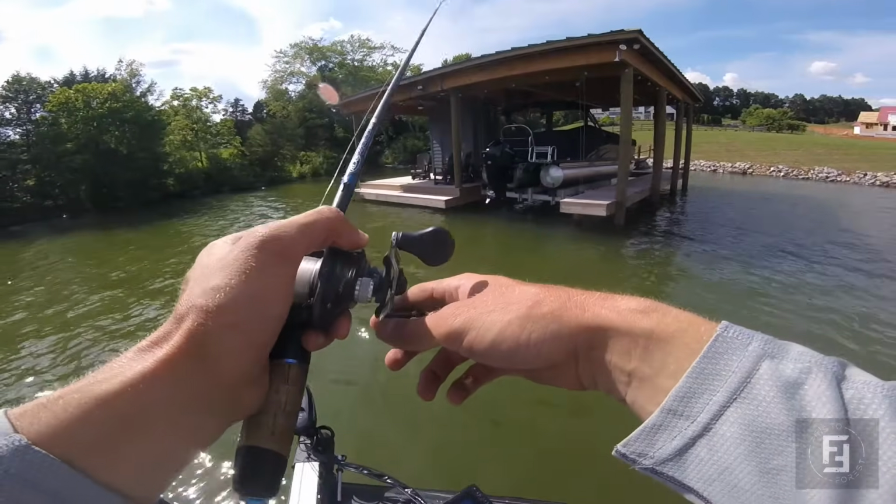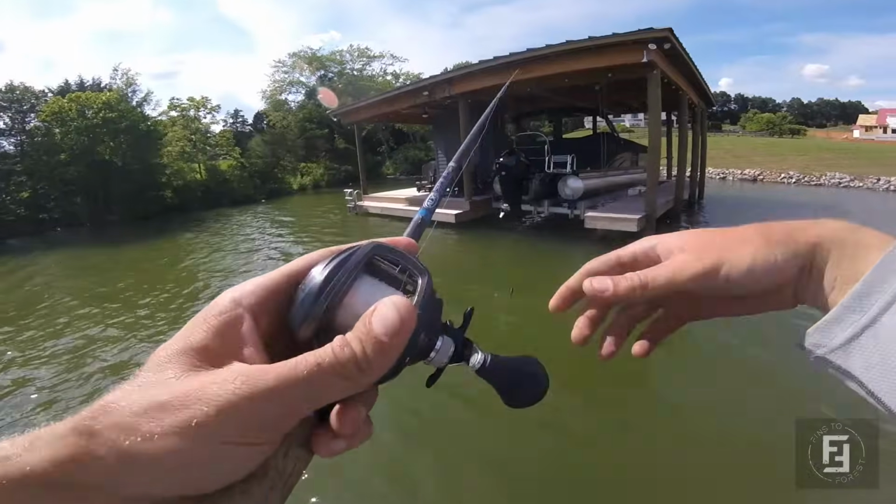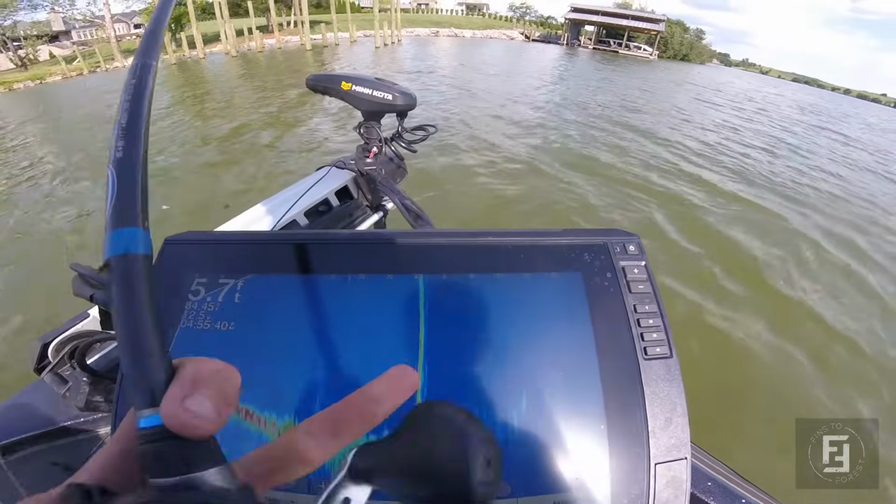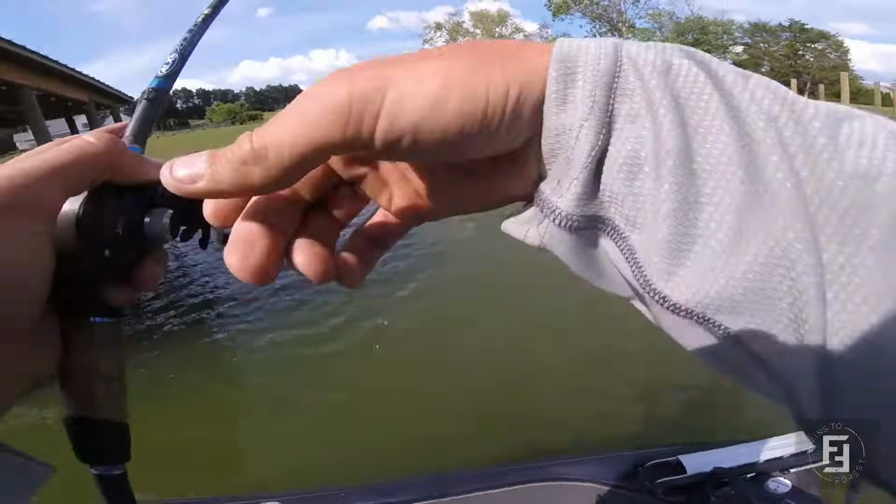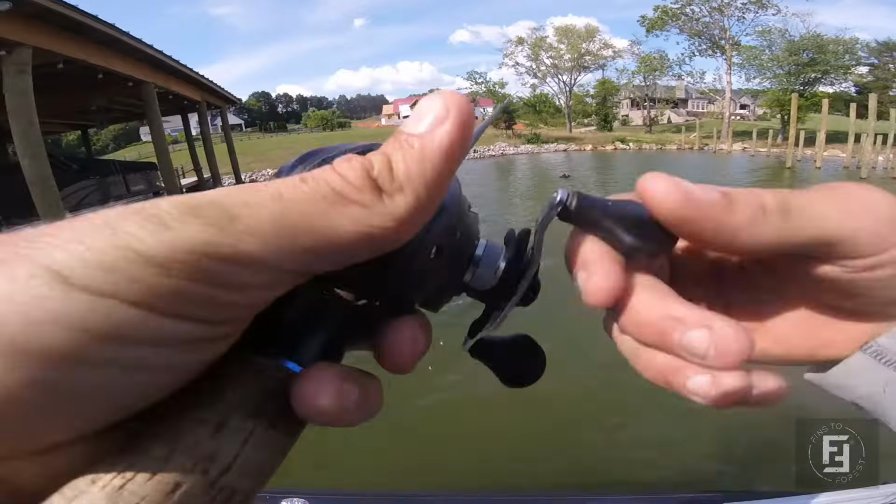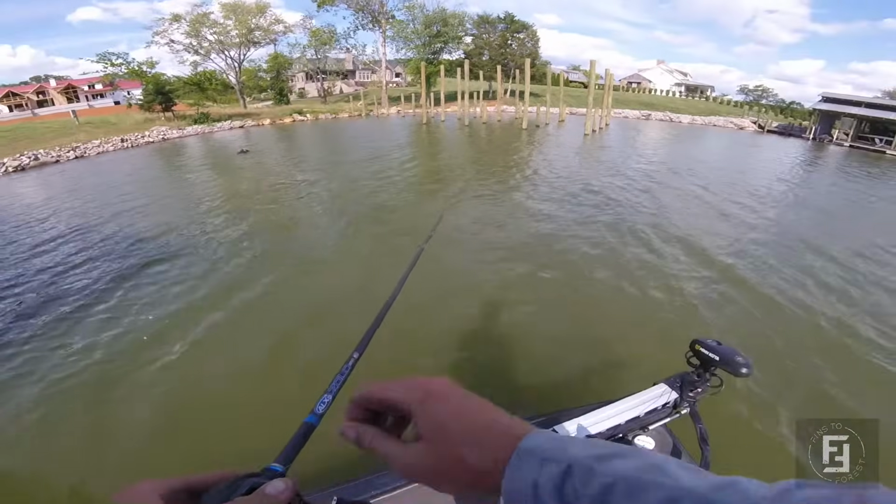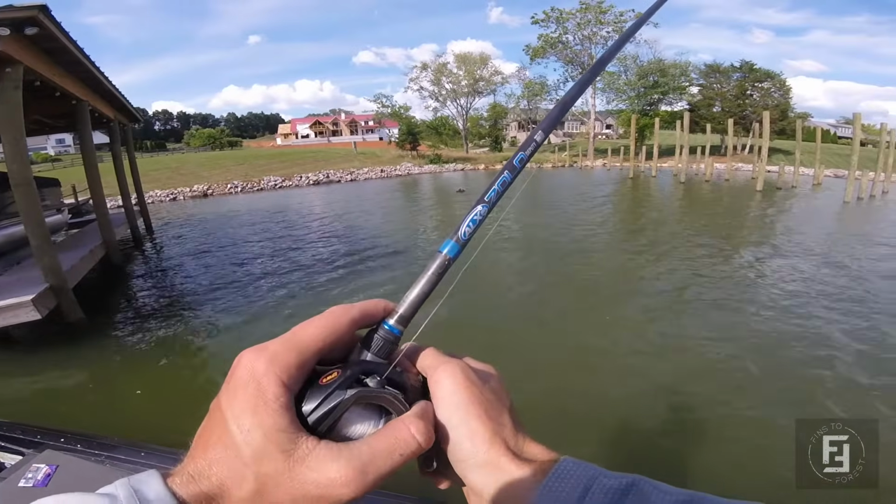But if I don't see anything underneath them, I'm gonna spend a lot less time. So this right here, this is fish. This is that big piece of timber sticking up right there. Now obviously it's not hard to see, but just knowing that, okay, well about halfway, a little closer to it, but about halfway between me and that tree, there was a pod of 3-4 fish.